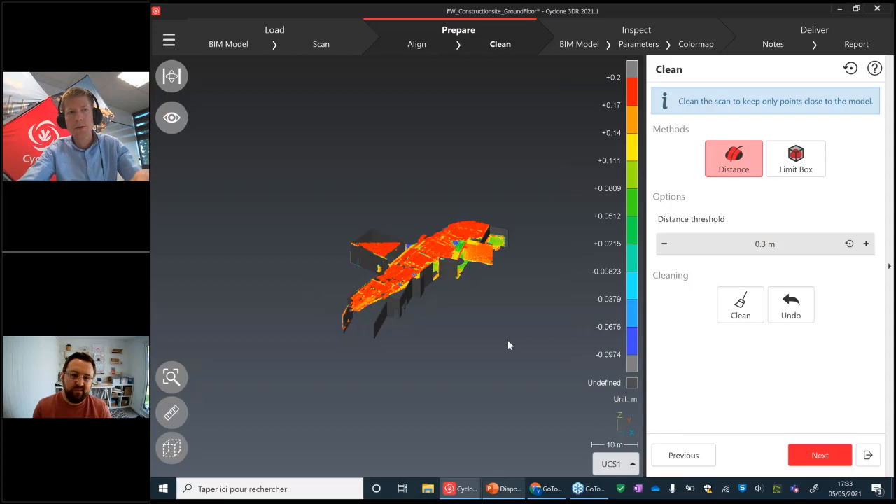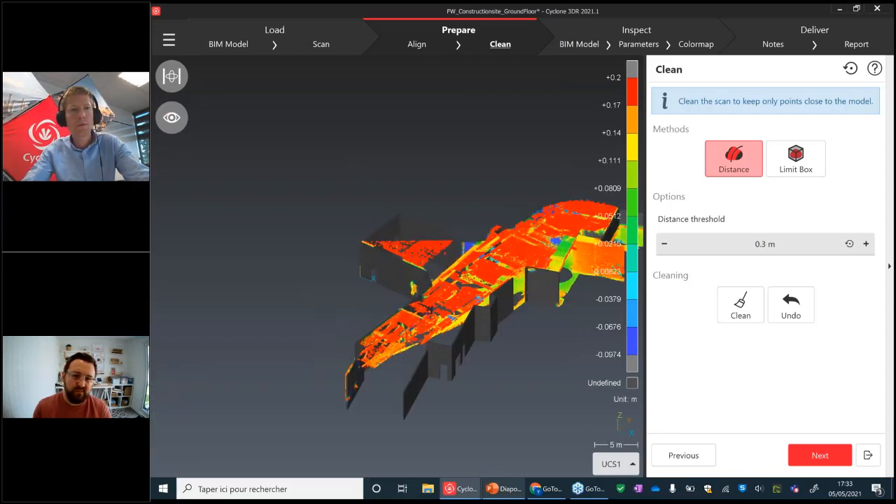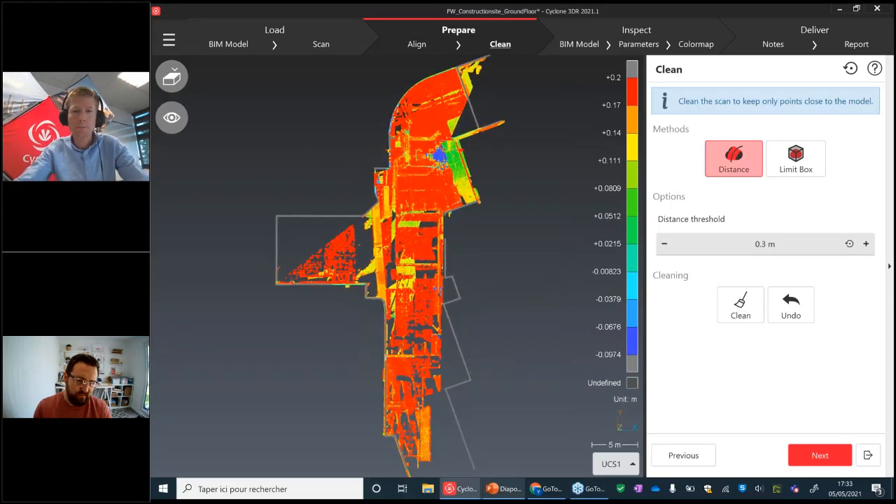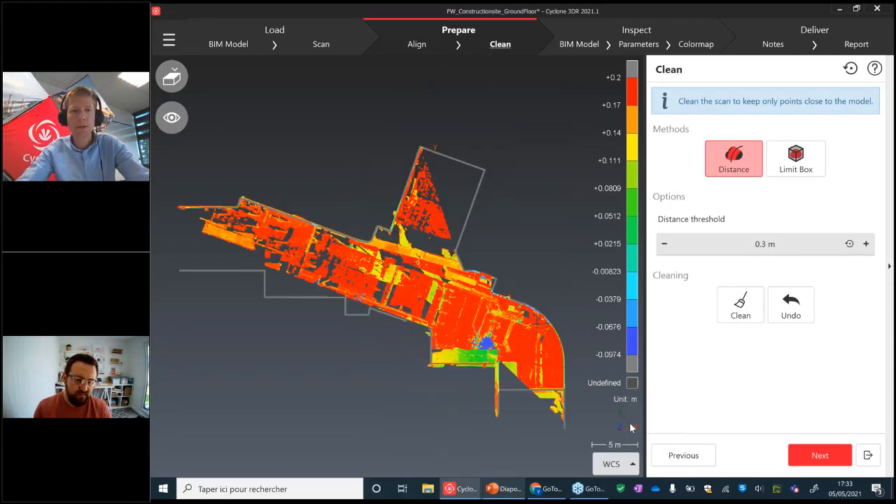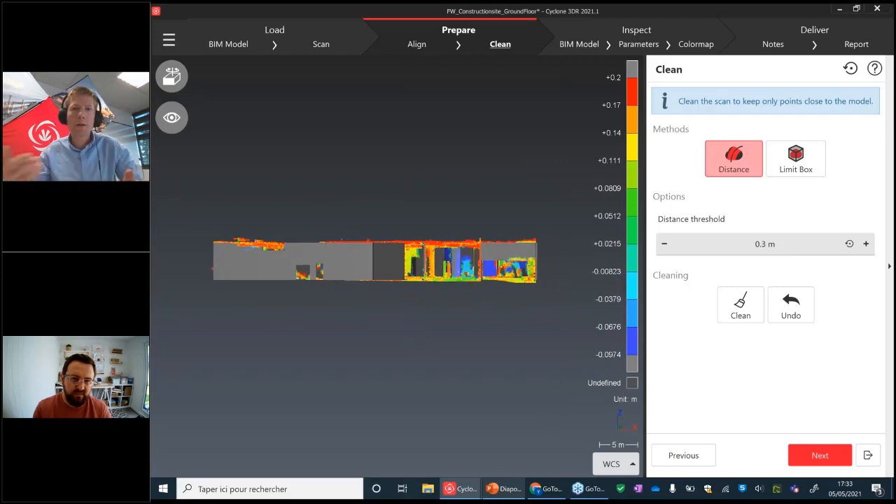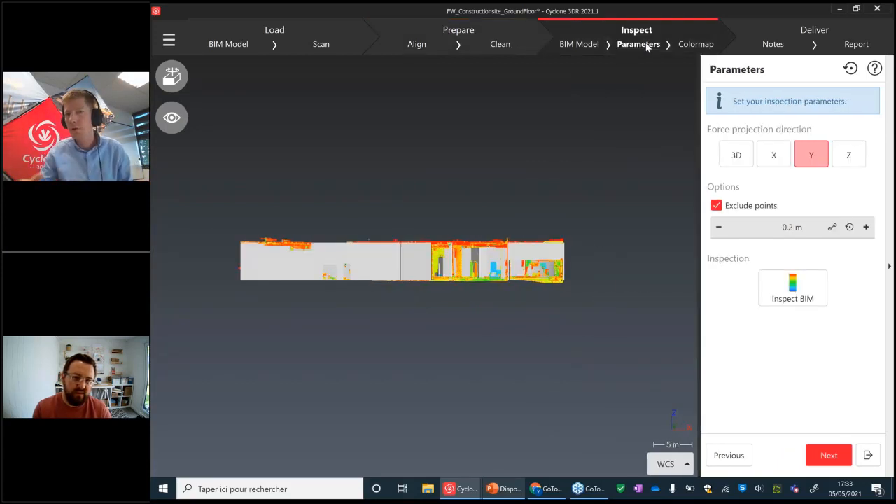It's easy thanks to this new UCS selector, and for the navigation, your model will be perfectly aligned to the UCS. So it will give you more flexibility when you navigate in the scene. I can show you the front view as well. And the second reason is to achieve customized inspection thanks to the forced projection option in the inspection.